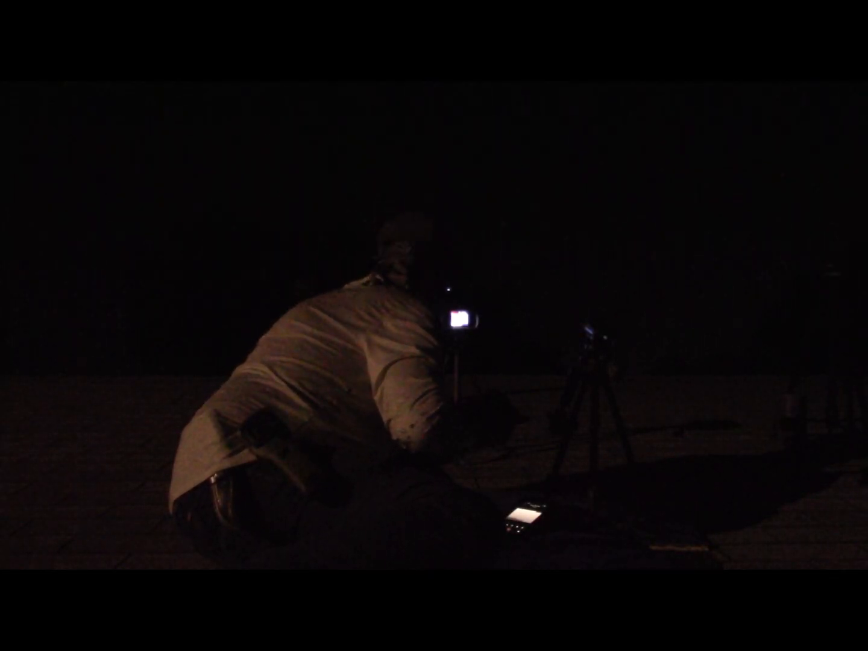Alright, so it's right over the edge of the house there. So I'm still pointing towards the east. I've seen a couple bugs flying around up here. I'm not seeing any bugs right now from the camera. Alright, I'm gonna move the thermal again.